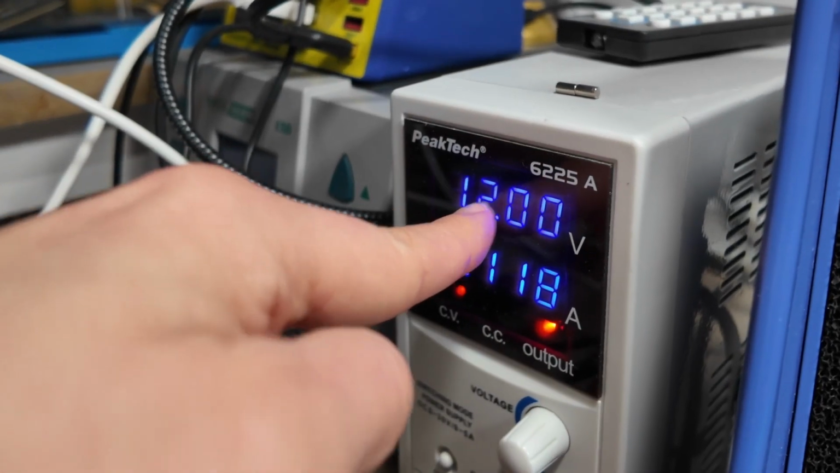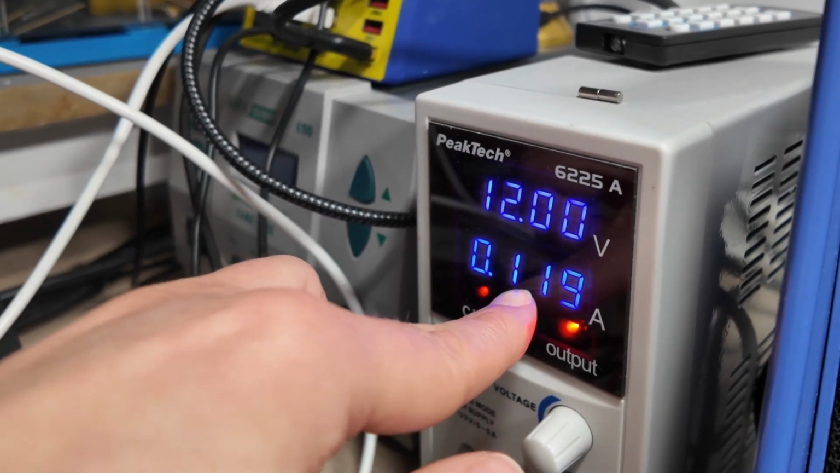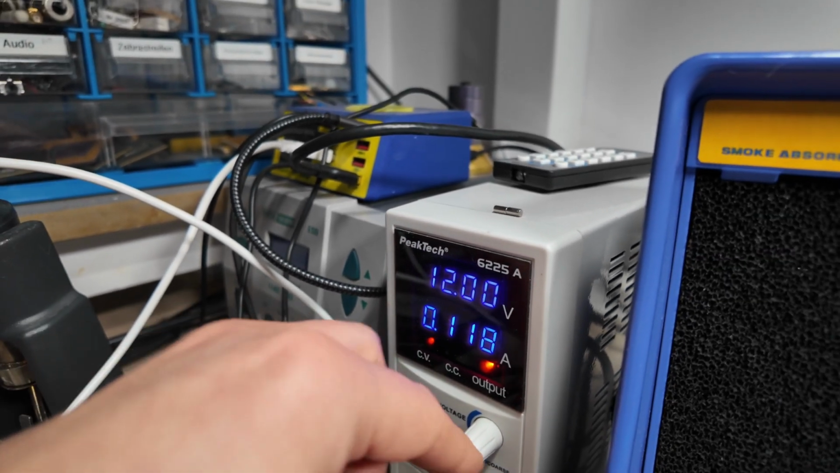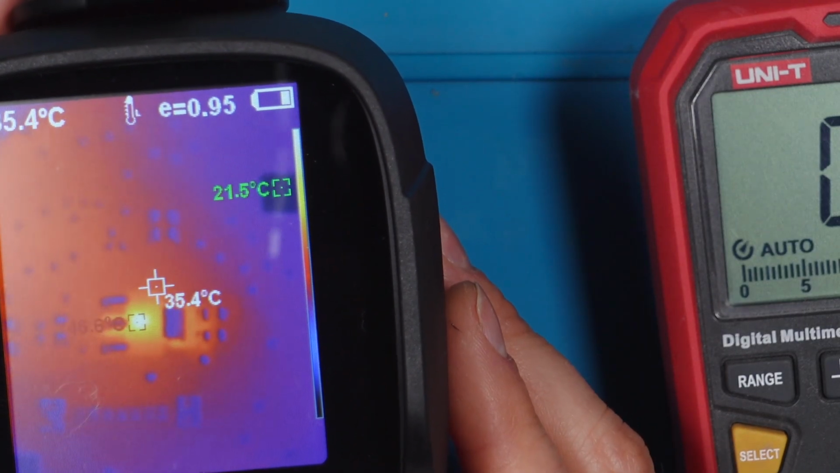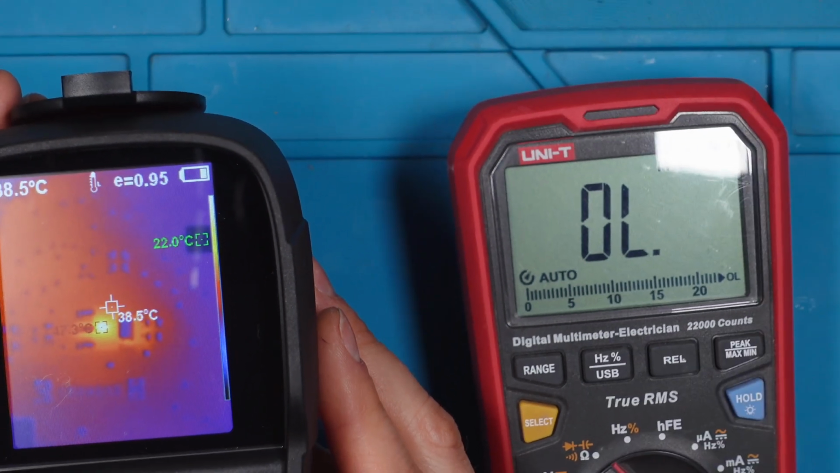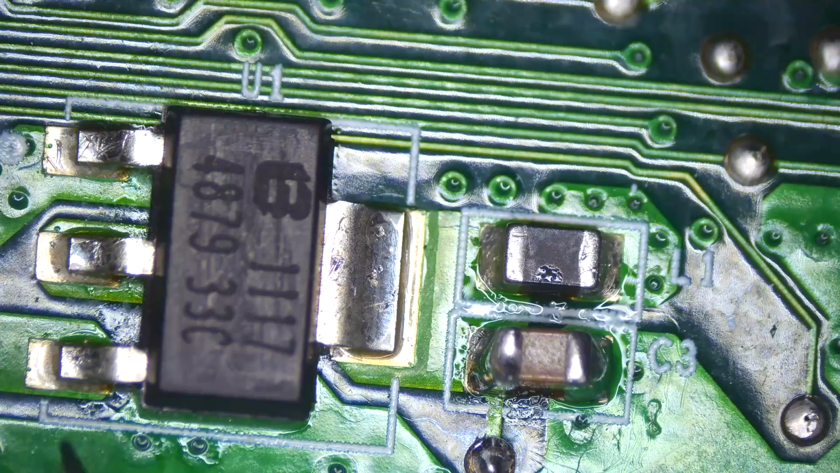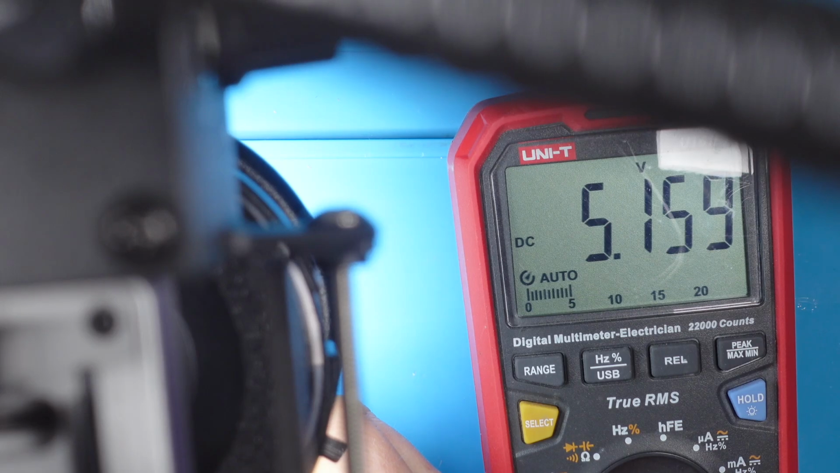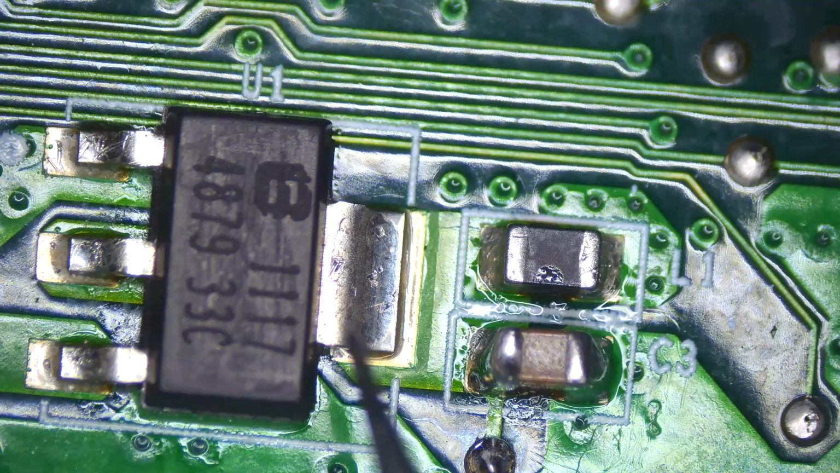normal now. We still have the steady 12 volts, we just put it in, and you see 118 milliamp. That's not that suspicious than our limit. It's still rising, which makes sense because it is a voltage regulator and there must be something dissipating with the heat. And if we now measure with the multimeter, we see here 5 volt comes in, and here we have the 3.3 volt, and that should be ground, and this is connected together.